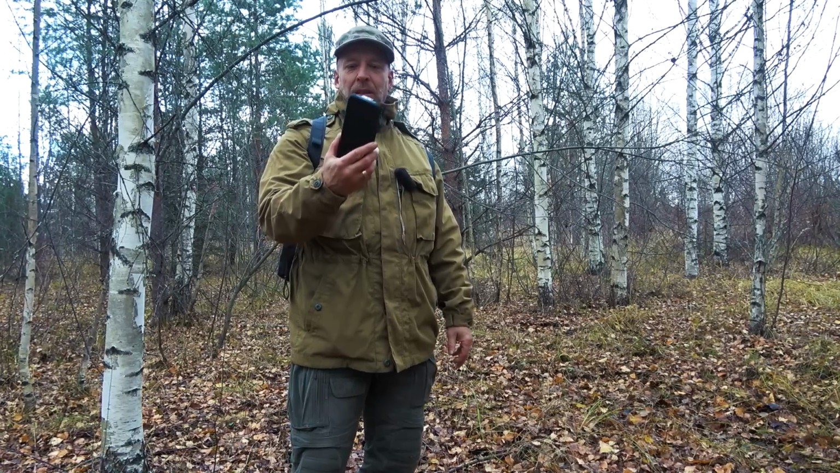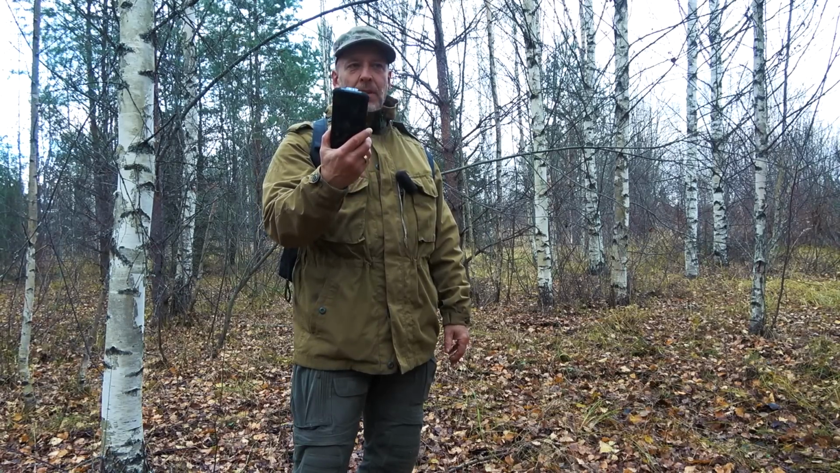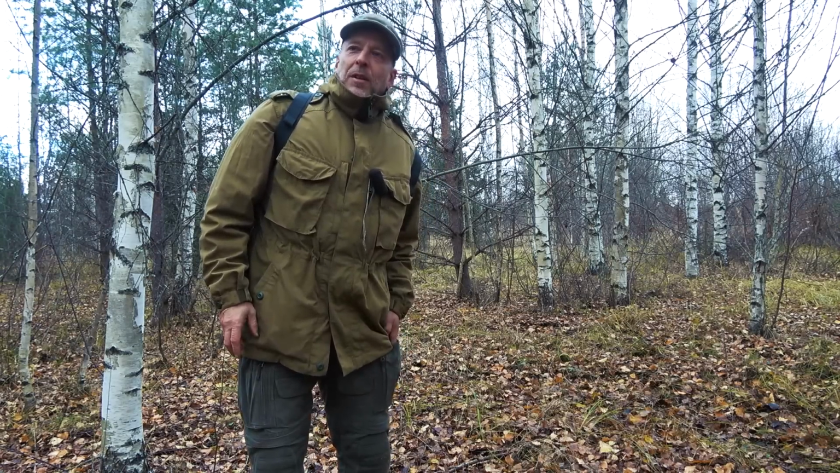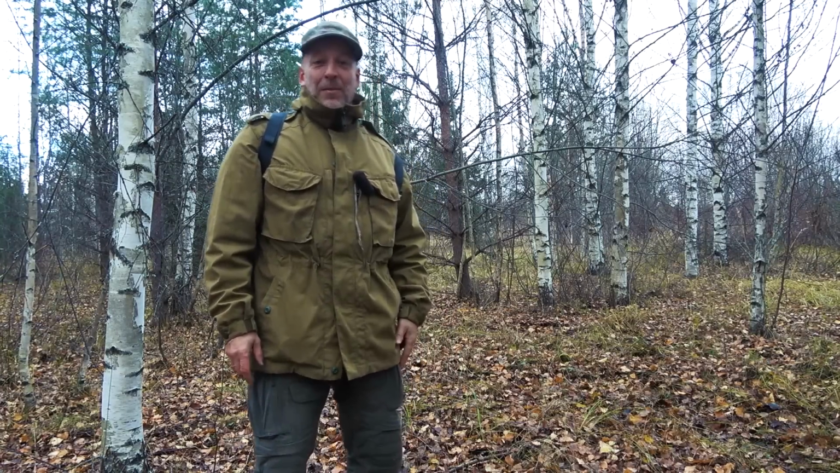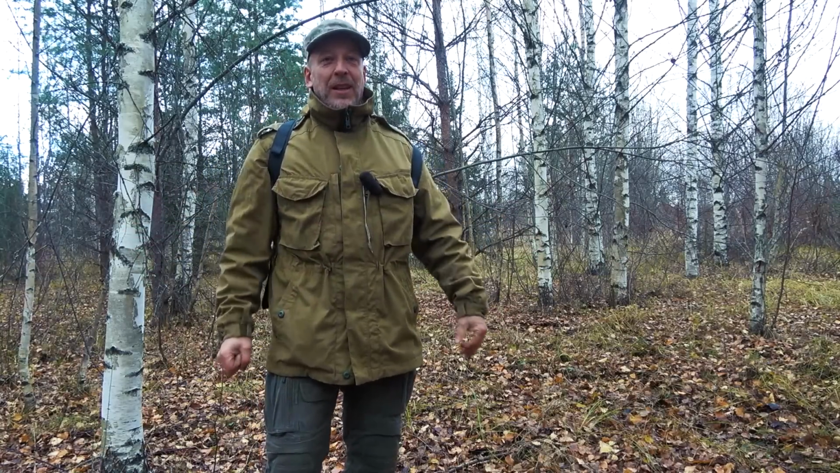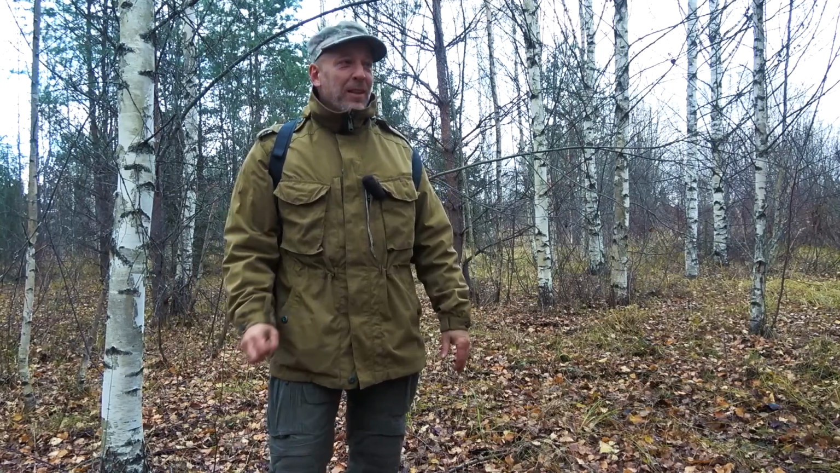I don't know how much this guy here costs today, but it's most likely cheaper than when I got it. And it's worth it simply because of the thermal camera. It's definitely worth it because thermal cameras, they're not cheap. That's for dang sure. And this thermal camera here is awesome. It's of course a Chinese phone, but it has Sony cameras and everything is top quality and it's super sturdy.